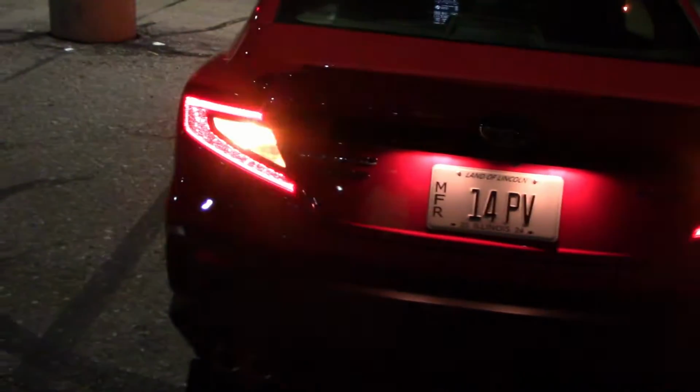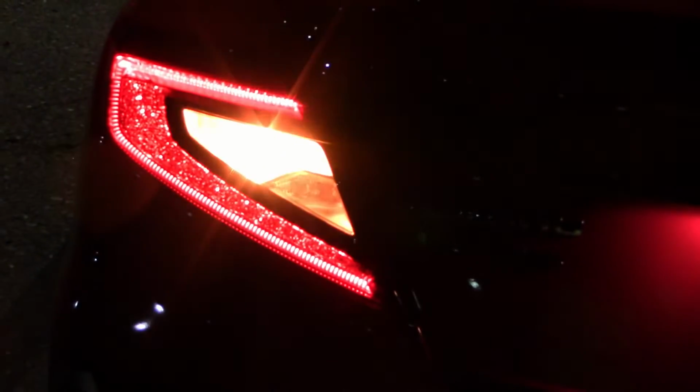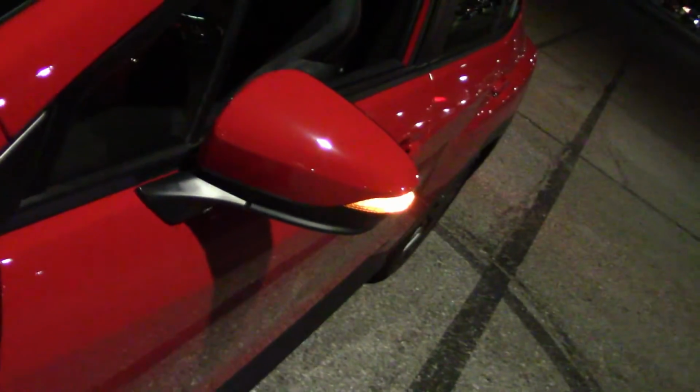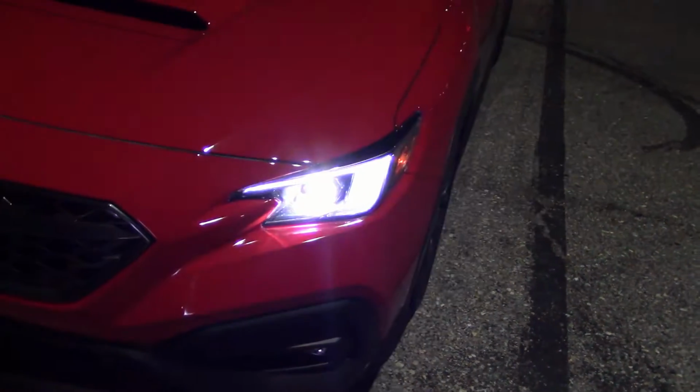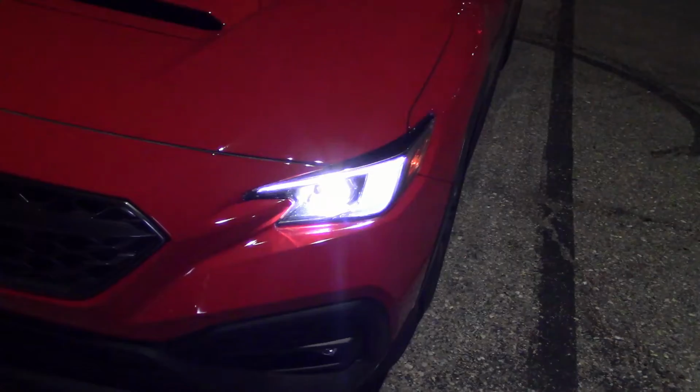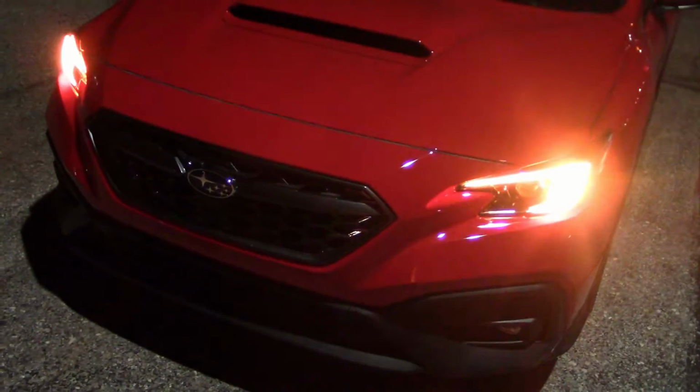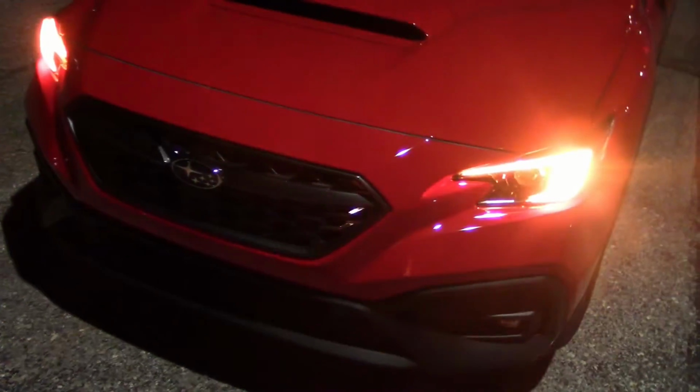Now the emergency flashers. Got some flashing on the mirrors here. Can barely see them from the front. Pretty bright on the front, being drowned out by the headlights. Alright, headlights off. Much better. Not the brightest in the rear I've ever seen, but more than adequate.